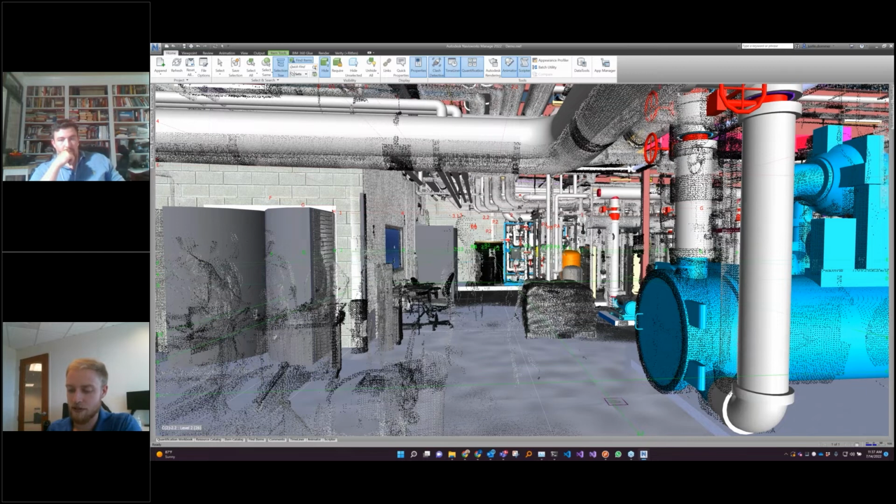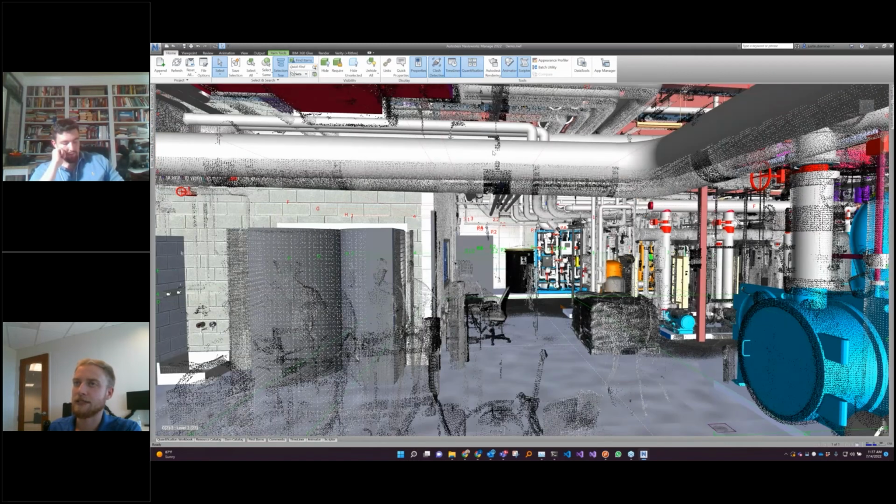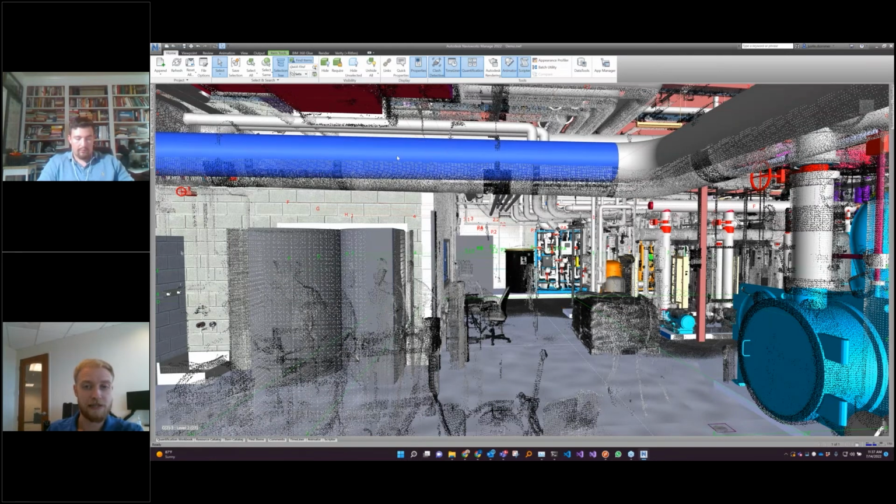So if we look at this data set, I have this pipe system here, and this is something we work with a lot. We can see that the scan data is the same diameter as what we're looking at here. What we see here is not a pipe. This is actually insulation for that pipe. And if I hide this, this is my actual pipe.